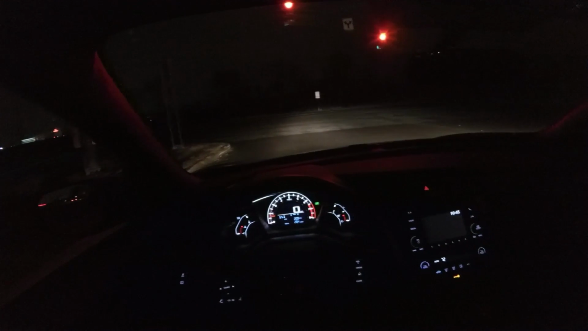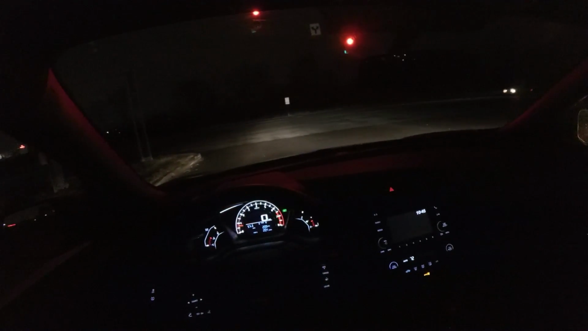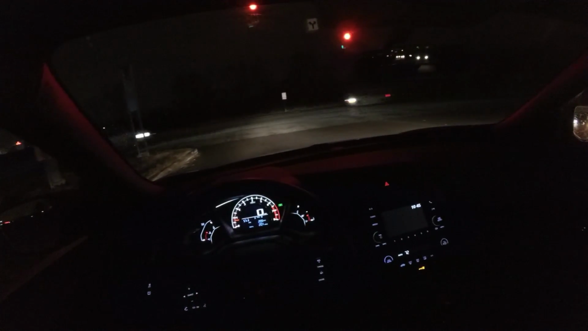So anyway, I know some other journalists have complained about this too. I don't think they've been as harsh as they should be on it, just because this is probably the worst shifter I've driven in the last few years, or at least the worst shifting manual transmission I've driven in the last few years.